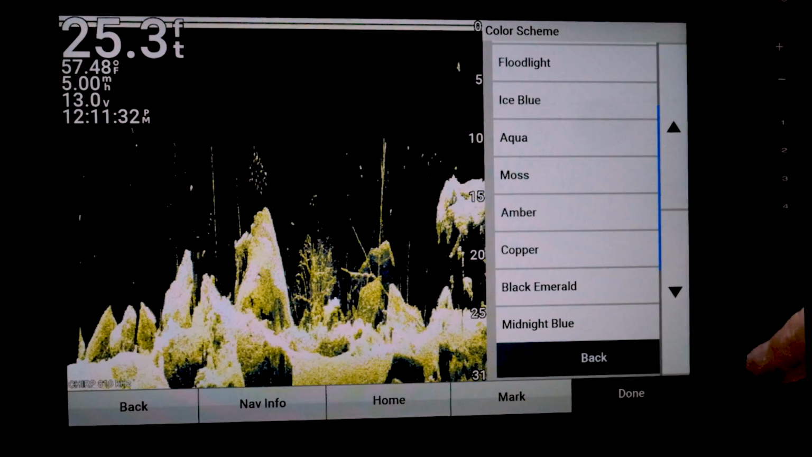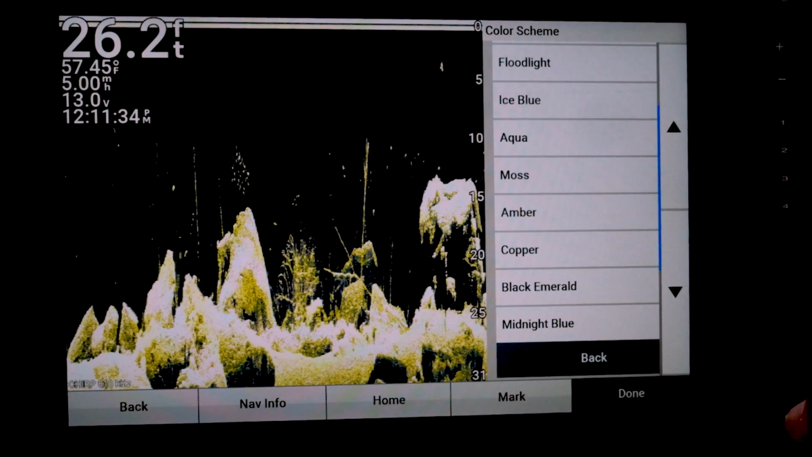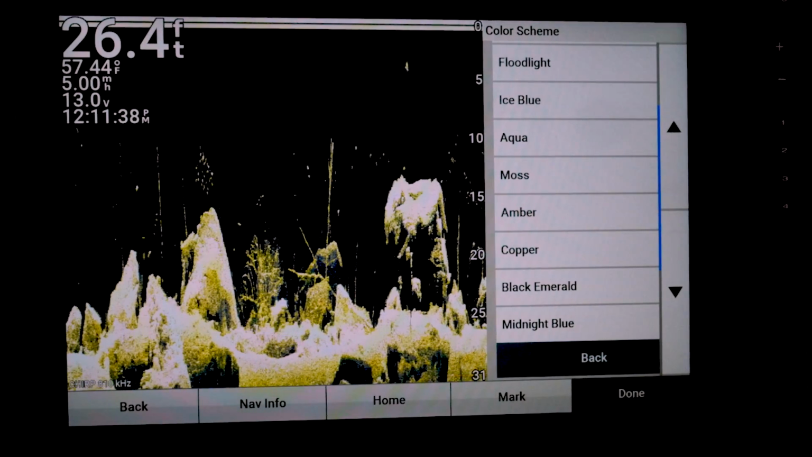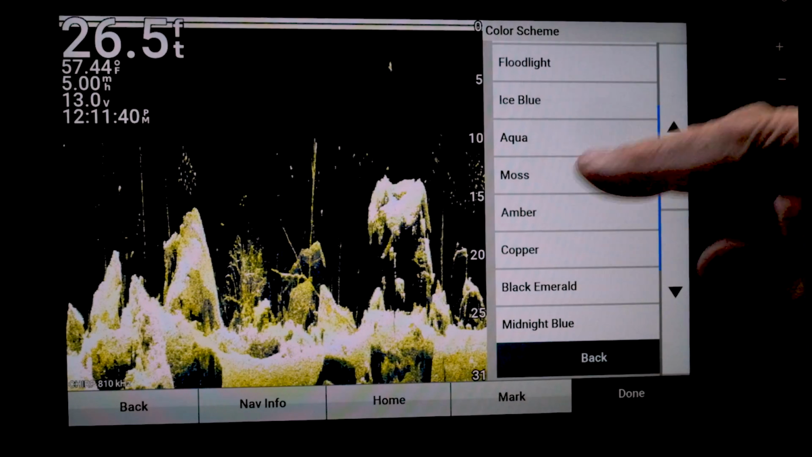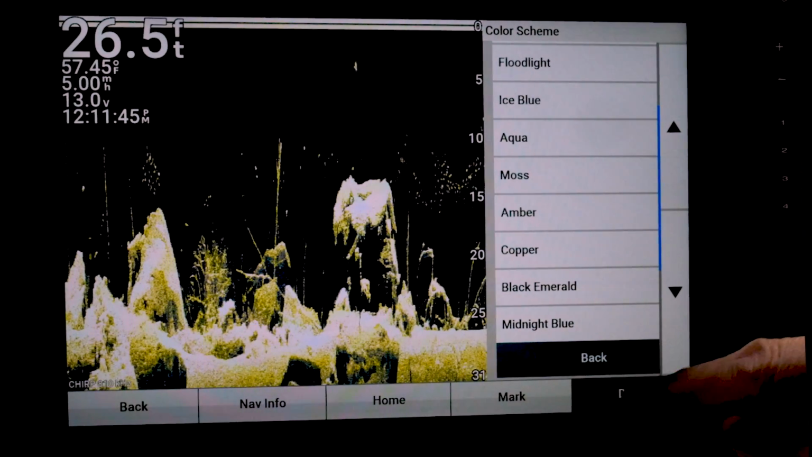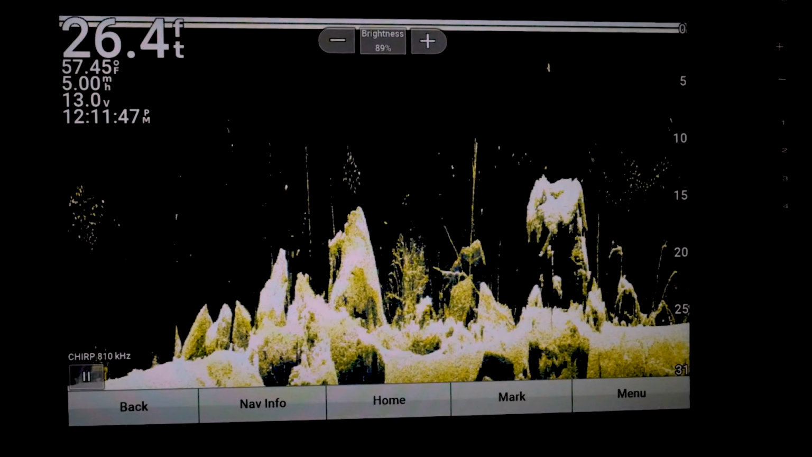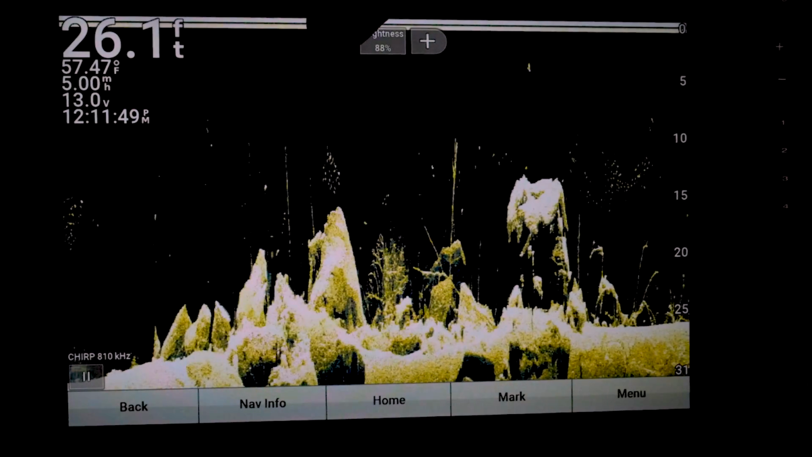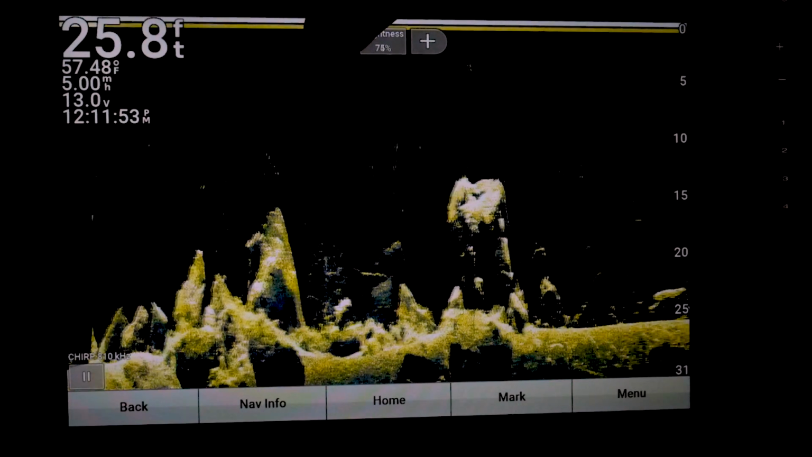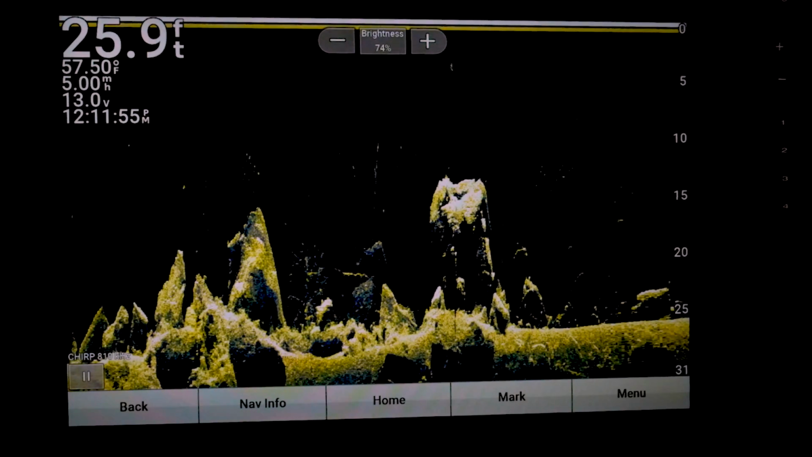Floodlight, which again is a very, very bright color. And some of these, you know, you'll turn them on and you'll say, oh, I don't like that. Well, go ahead and adjust that brightness down a little bit on this. Let's see what it looks like. See, it's more of a drab moss.